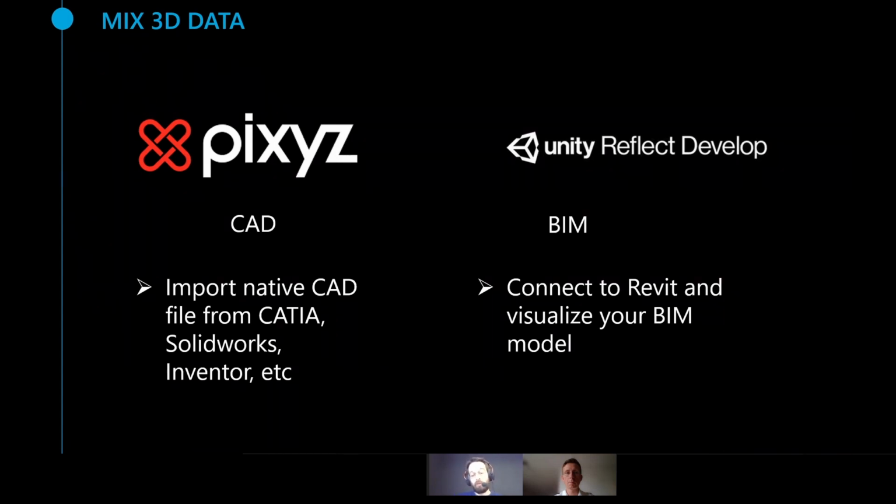Just a few words. I talked quite a lot about mixing 3D data in Unity platform, and this is really what is powerful with Unity, is to blend Stipple together with other tools. And we can recommend, for example, if you want to import CAD data, native CAD data like CATIA, Autodesk, SolidWorks, and you want to have all of this together with your point cloud, you can use, for example, Pixyz, which is a well-known plugin in Unity platform. And this is a very cool addition to Unity and Stipple.